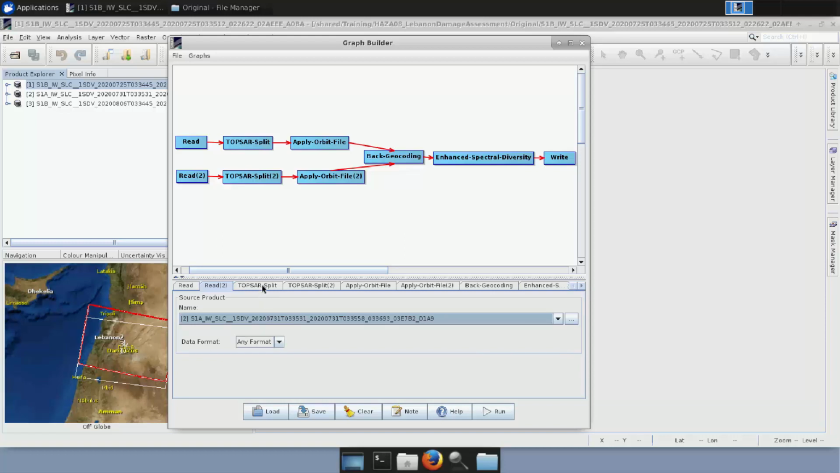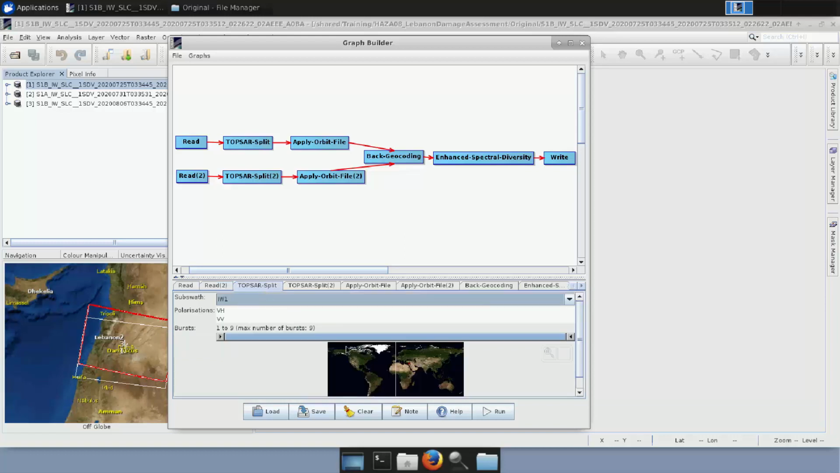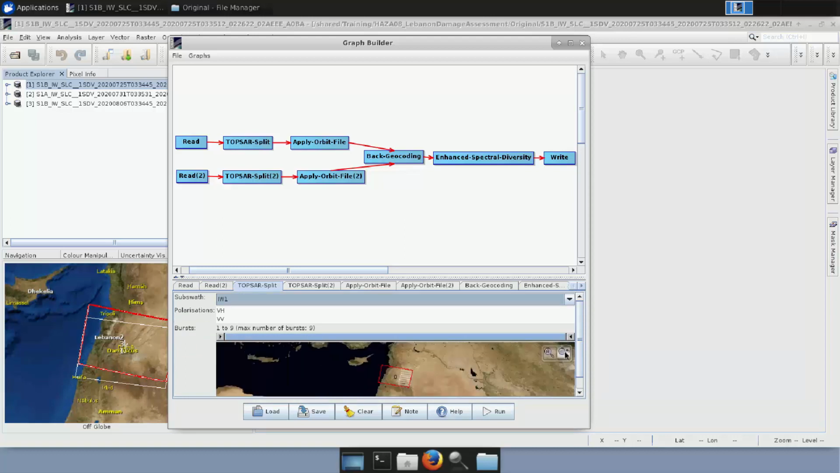On the TOPS Split, we're going to insert the parameters. First of all, if we go here on the right and we click, we zoom in over the area of interest. We can zoom in manually a bit more.